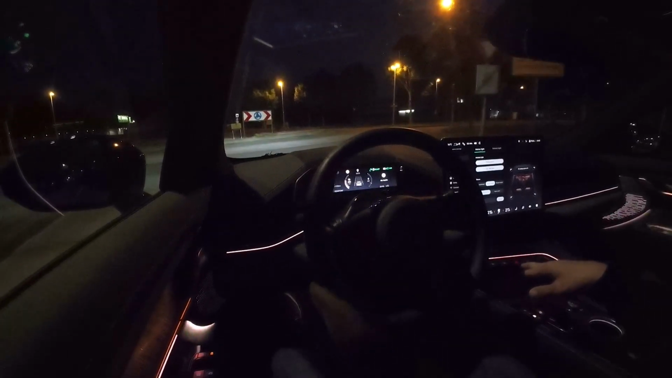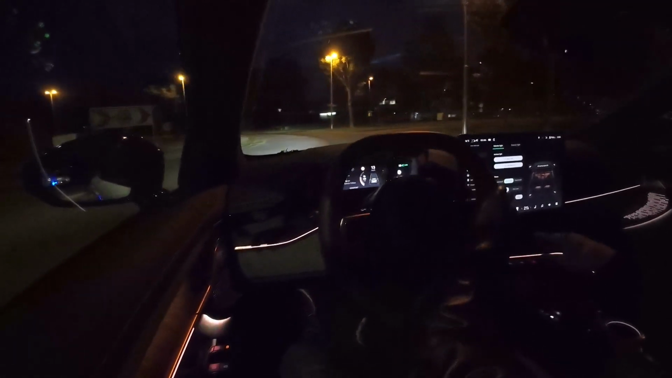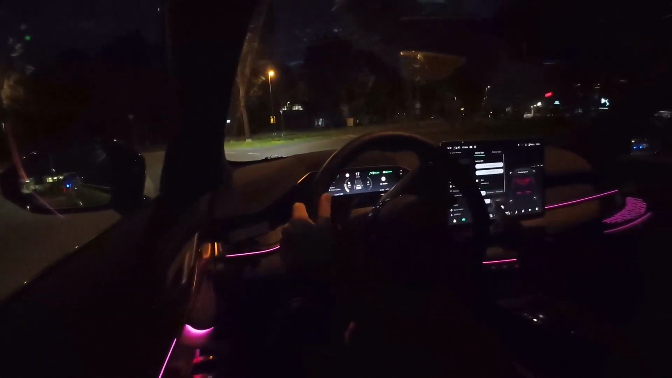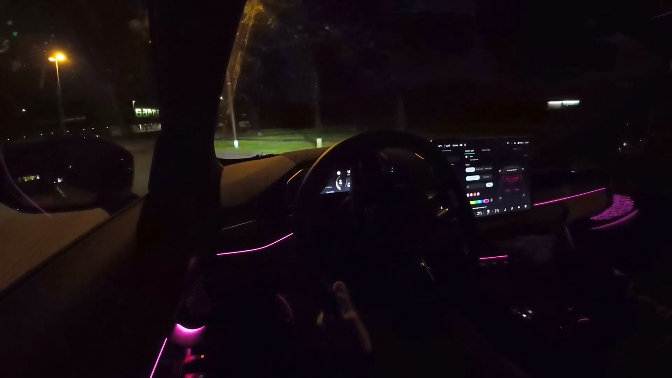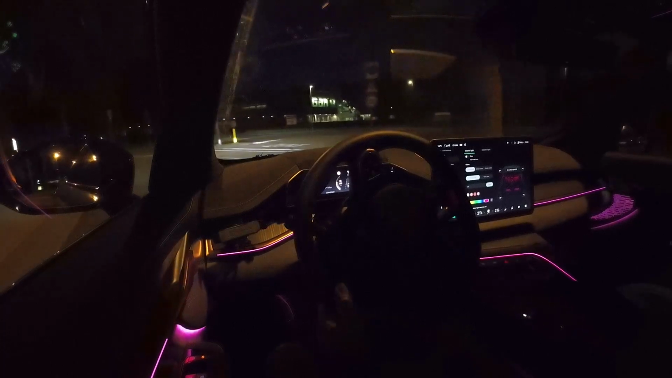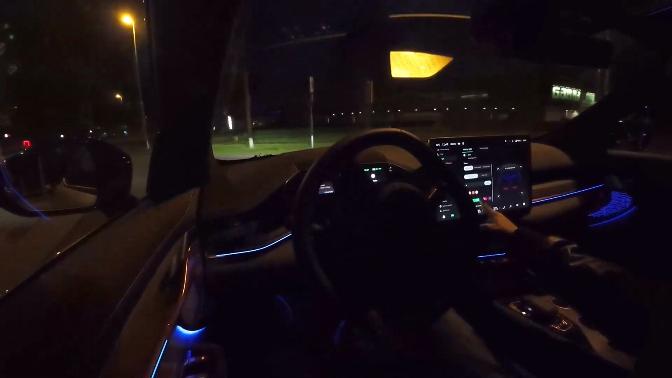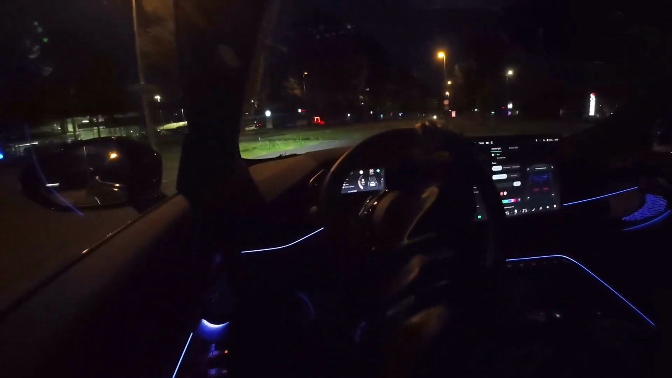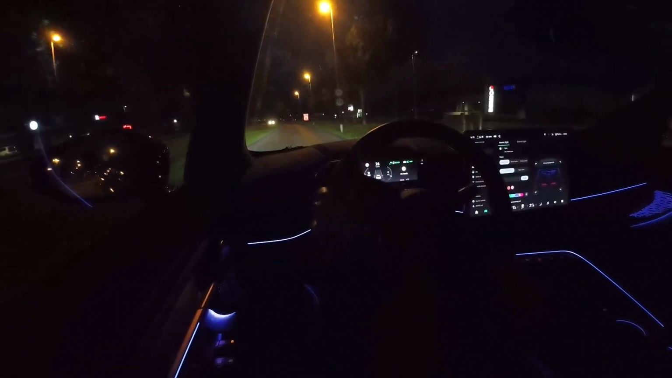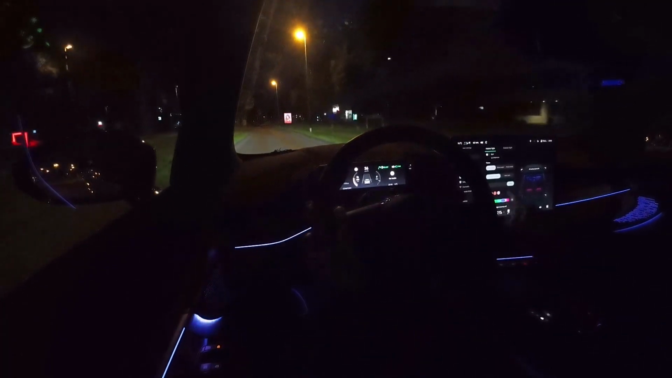So as you can see, all the lighting will go from, or maybe drive mode. As you can see, the mode changes completely to something different. But if you want to customize and have a different color, like pink, like now, you can also change it to a different color, more like a bluish color, so you have more of a cyberpunk feeling. You can do all that from this screen.